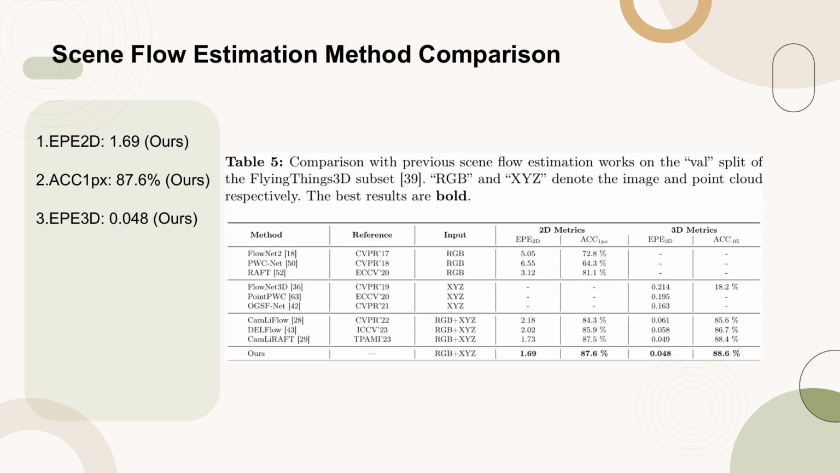Table 5 presents a comparison of various scene flow estimation methods on the val split of the Flying Things 3D subset. The table categorizes methods by their input types, which include RGB images, XYZ point clouds, and combinations of both. Key metrics such as 2D endpoint error, EP2D, 2D accuracy within 1 pixel, ACC1px, and 3D endpoint error, EP3D, are used to evaluate performance.